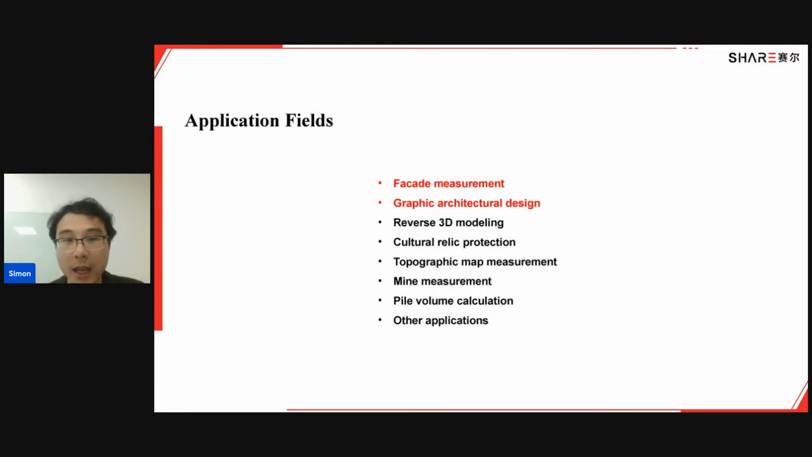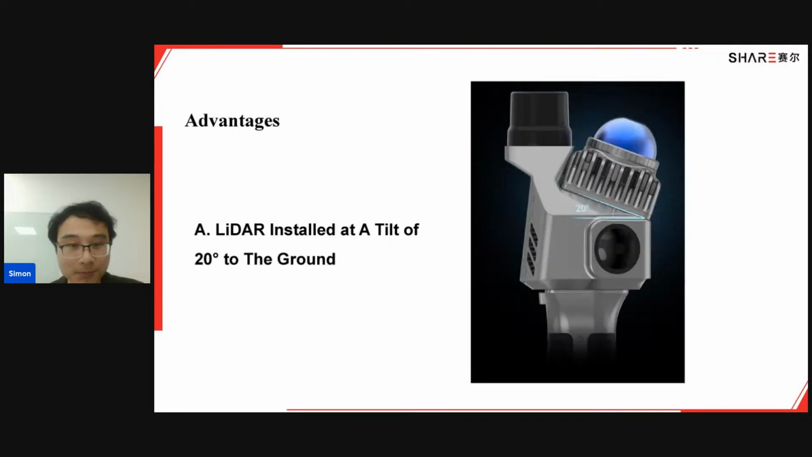And here we have the application fields. Today I'll show you two solutions: facade measurement and graphic architectural design. But besides these two solutions, we also have reverse 3D modeling, cultural relic protection, and other applications, and so on. The image is yours.